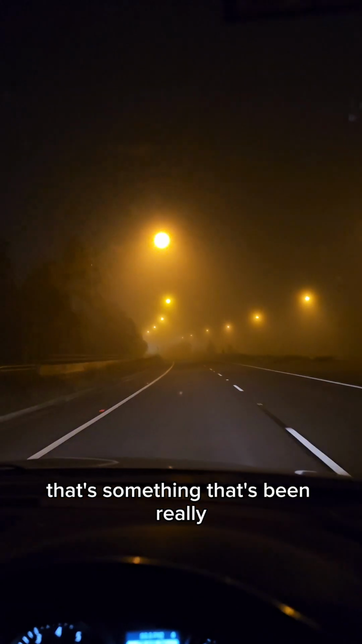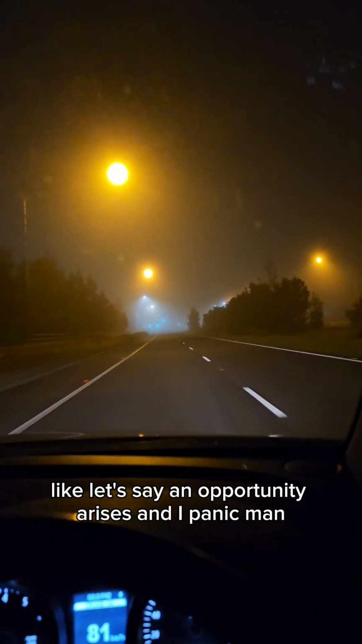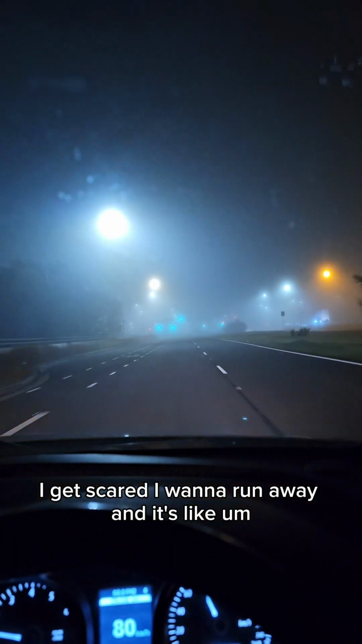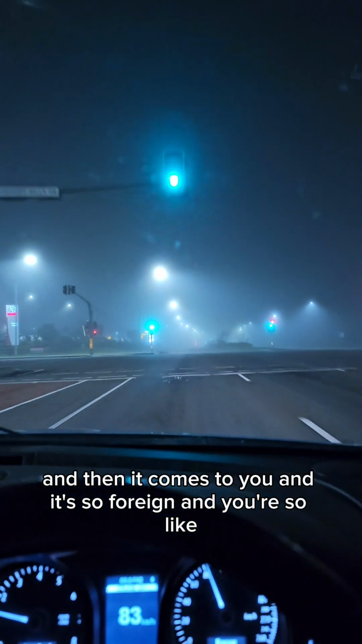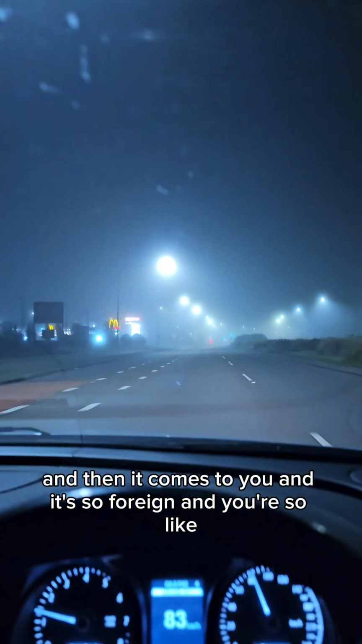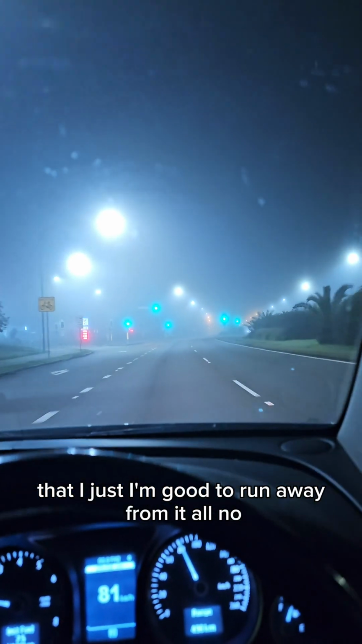This is going off topic, but oh well, new topic. That's something that's been really prevalent in my life recently, just old thinking habits. Like, let's say an opportunity arises and I panic, man. I get scared. I want to run away. And it's like, hey, man, you are asking for opportunities and you are asking for a change in life. And then it comes to you and it's so foreign, and I guess it's just my paradigm, my subconscious beliefs, my fears, that I'm geared to run away from it all.